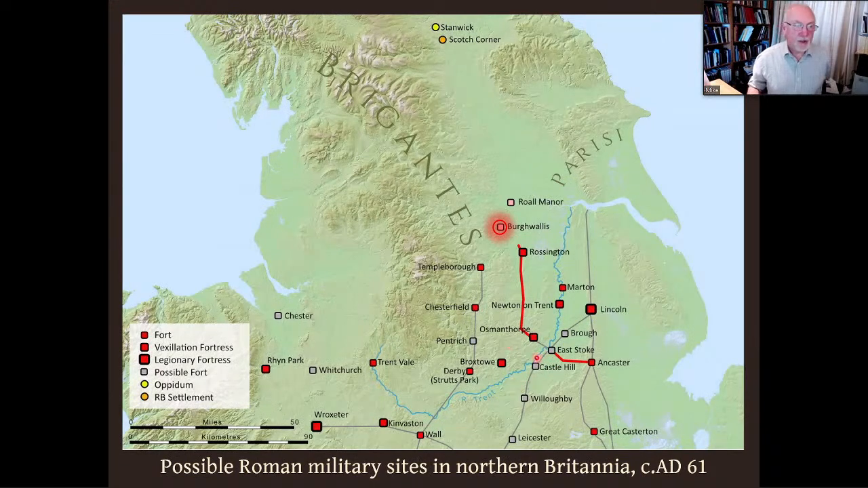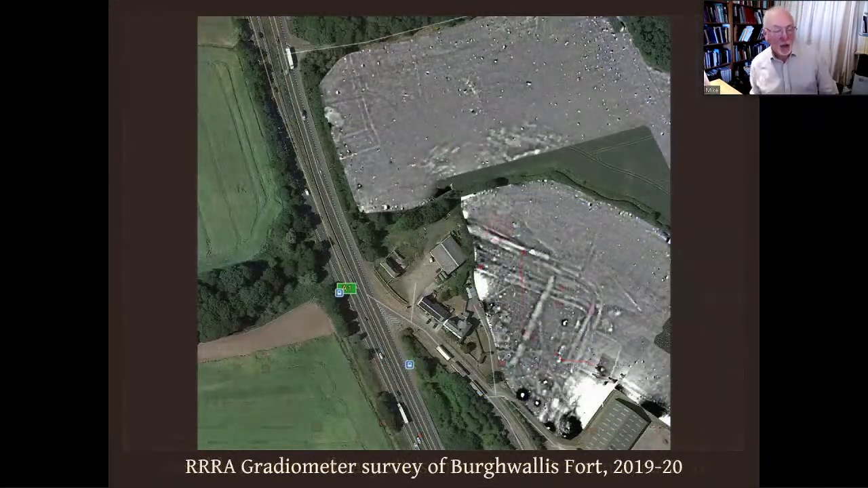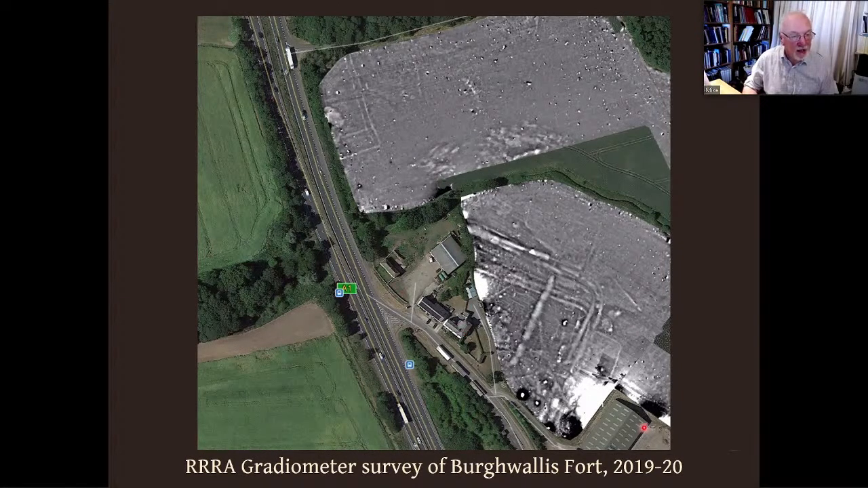But what about the alternative, Burghwallis, a possible drier alternative sticking to higher ground? This was surveyed by us in 2019 to 20, or at least what's left of the fort was surveyed by us. Previously it had been known only by crop marks, but we can now see it very clearly despite most of the fort there, as you can see, being destroyed by quarrying and recent development.